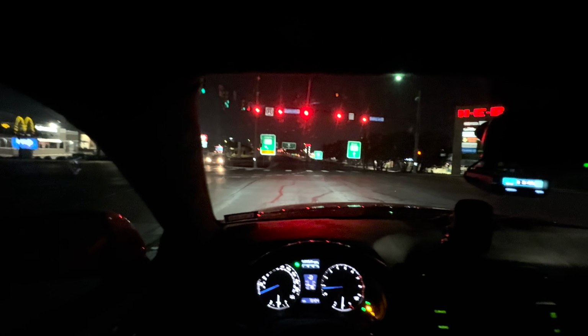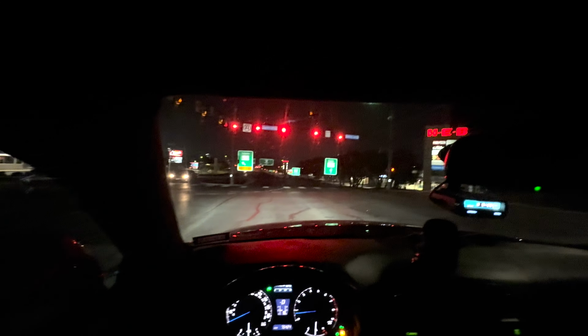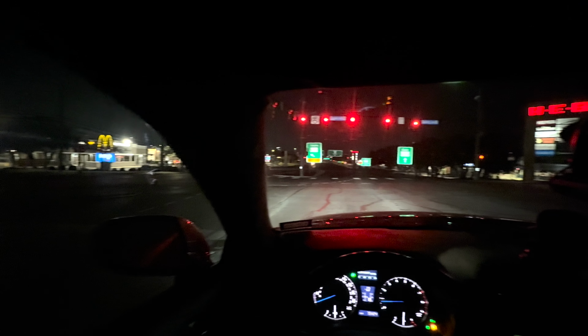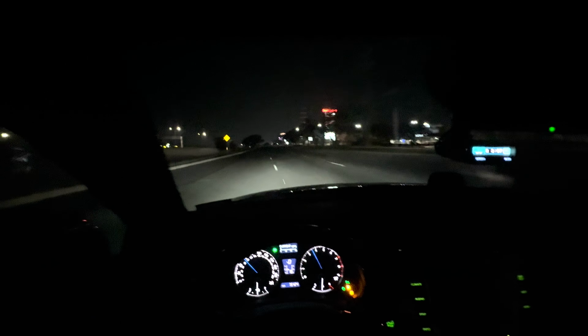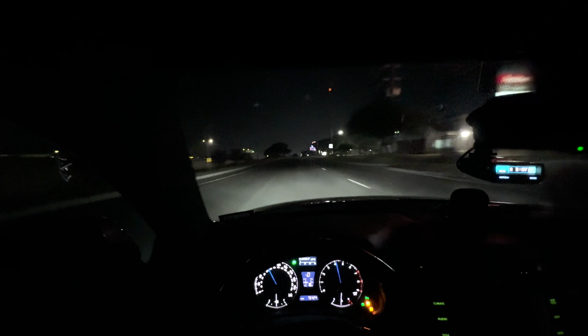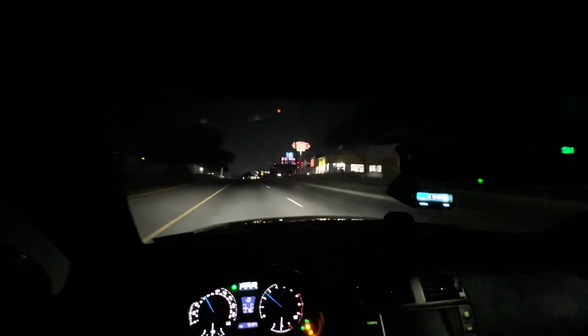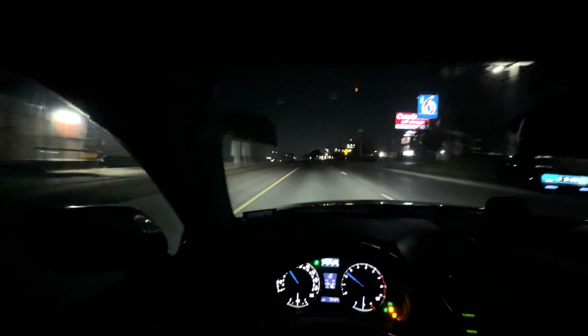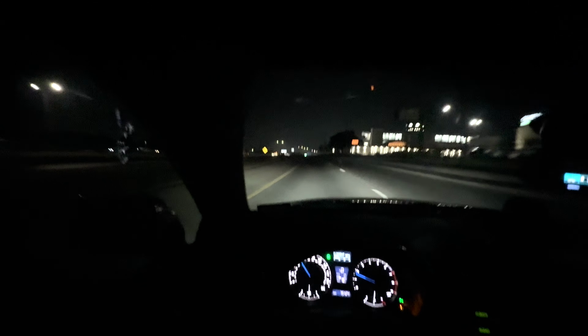Even at bone stock, maybe just an intake and an exhaust, and you're having fun. Maybe some better tires, but you're having fun. For a 2008 with 75,000 miles, cannot complain.